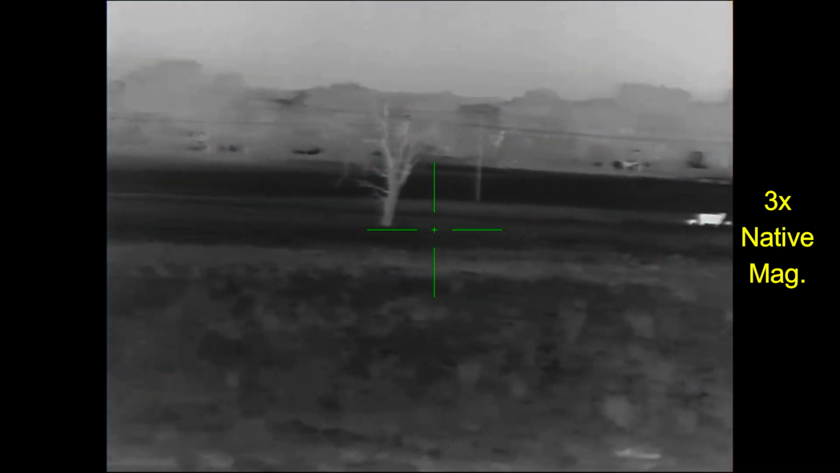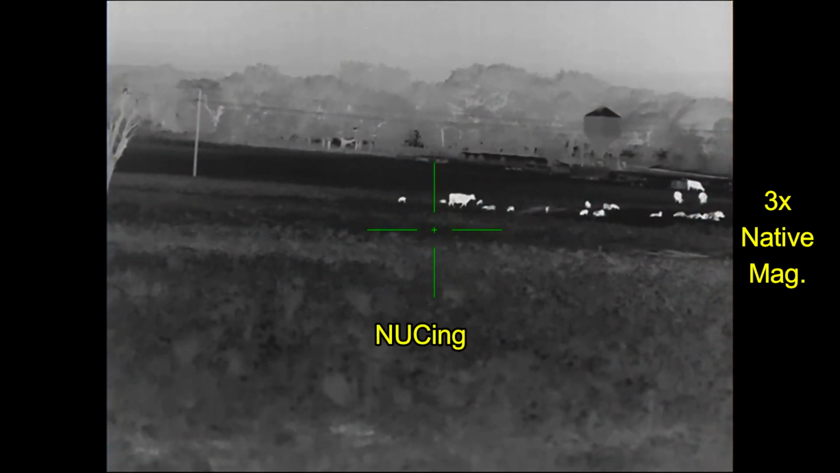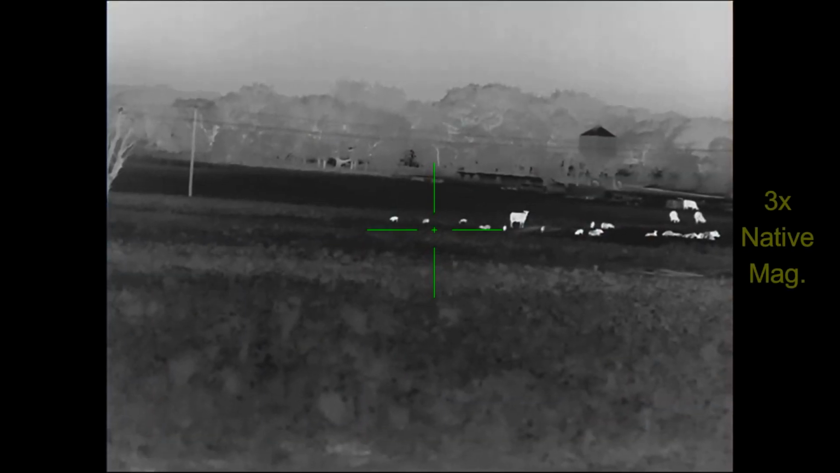Of course, I don't know about the encounter at this time, so I'm just checking everything out, making sure of what's going on in the environment. Before I start my stalk down, I'm going to go ahead and zoom through the levels of magnification to see what the hogs look like.